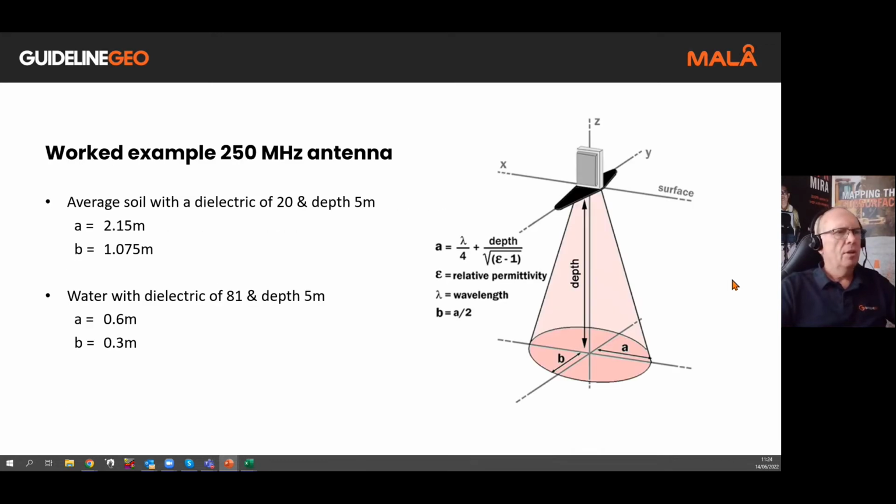So to take those values and punch that into a worked example, I've taken an average soil with a dielectric of 20 as a rough average and a depth of 5 meters. I haven't shown the workings out here. That's one of the golden rules, I guess, I've just broken. But the value of A of the antenna footprint here is 2.15 meters, and B is 1.075 meters. That's just the